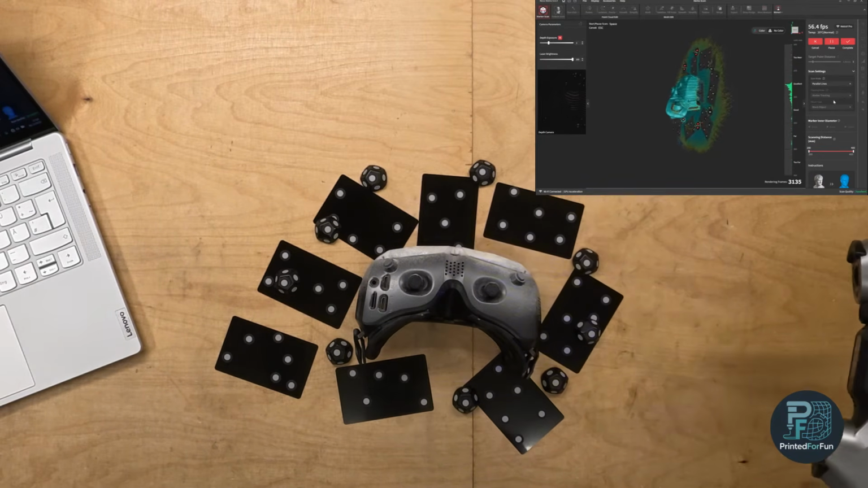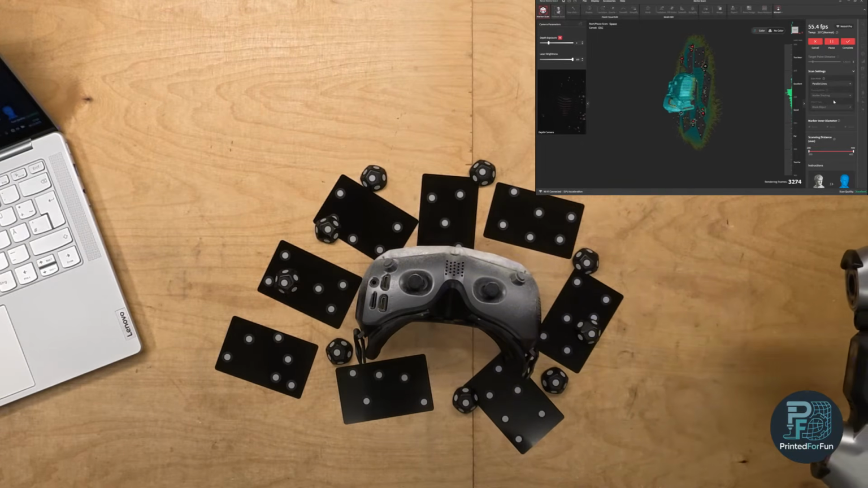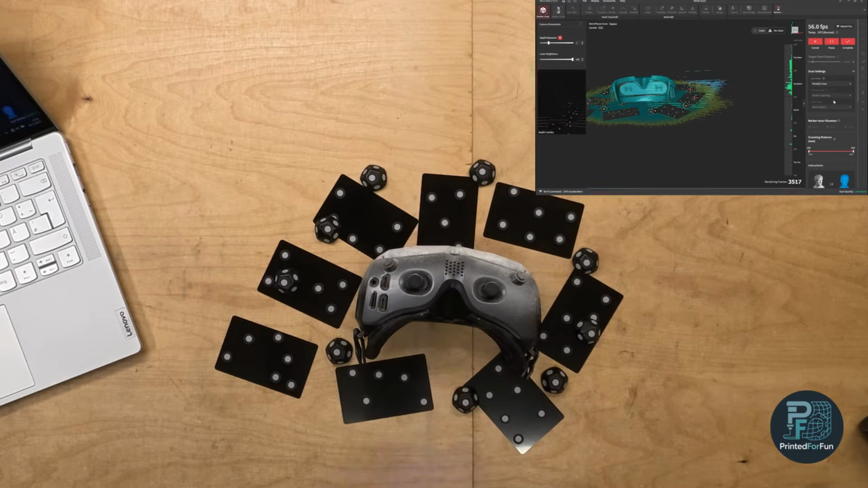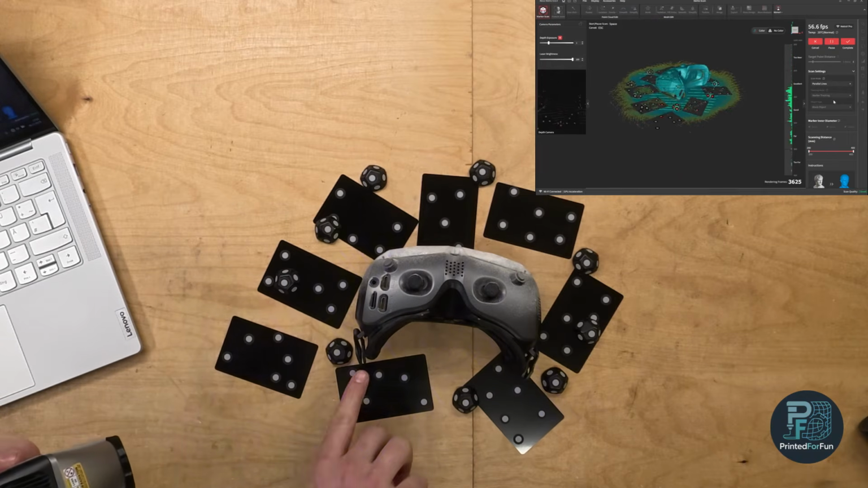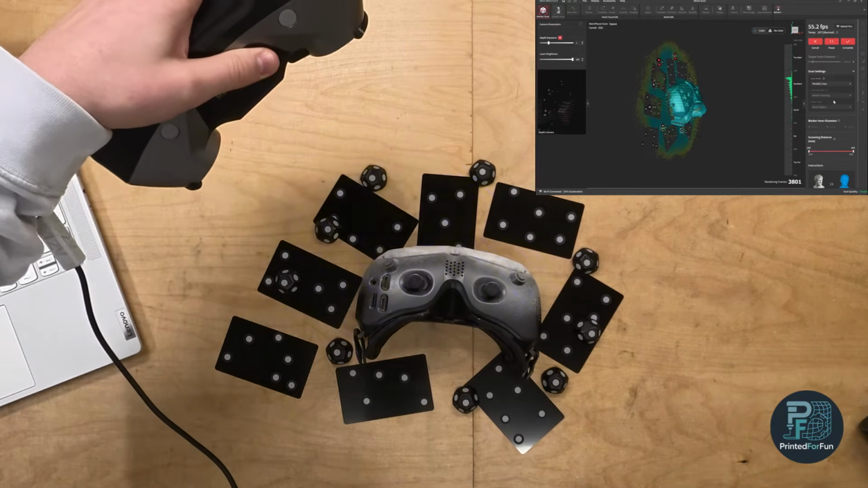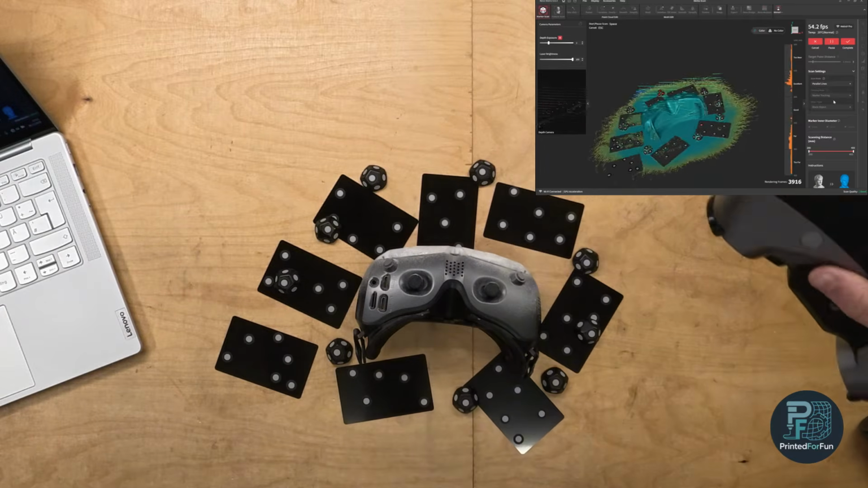So let's capture a bit more on the side of the goggles. But I guess with the first scan we already have enough overlap to complete the scan. With the buckles for the head strap, I will probably have some white or missing spots, but they aren't as important to capture for me.